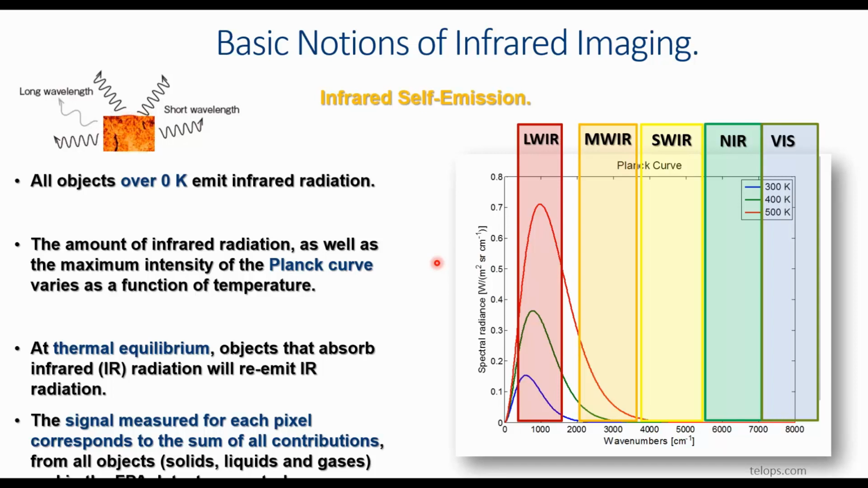Some portions of the electromagnetic spectrum, long wave, mid wave, and short wave, are also displayed there. If you look at the blue curve at 300 Kelvin, room temperature, you can notice that the emission intensity is very low in the mid-wave infrared as compared to the long wave infrared.